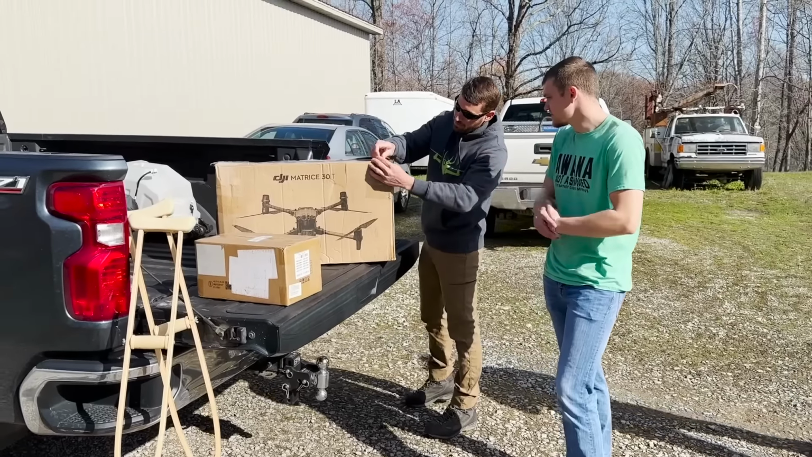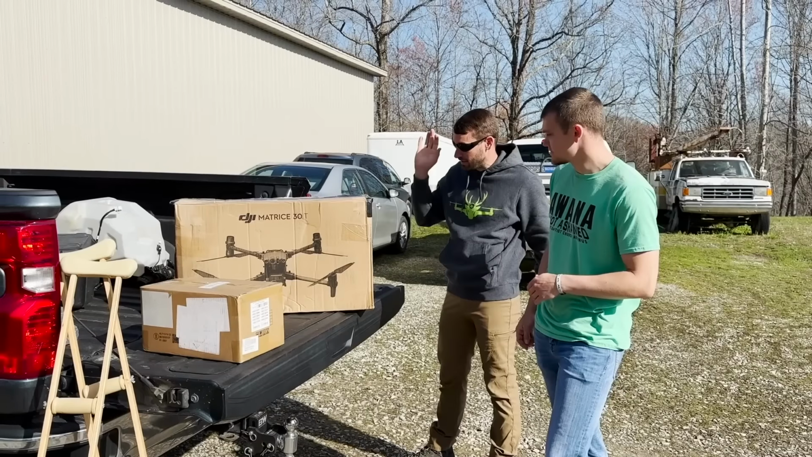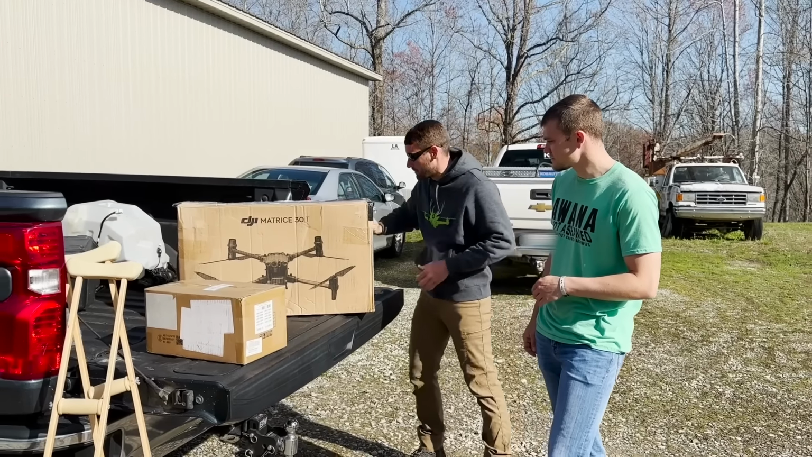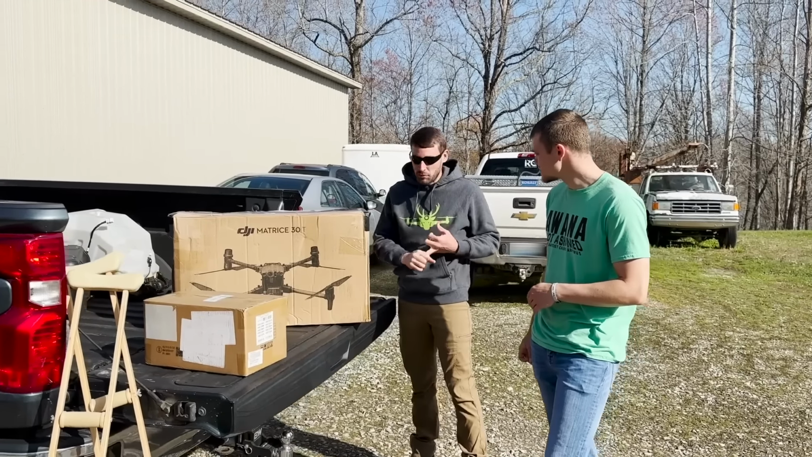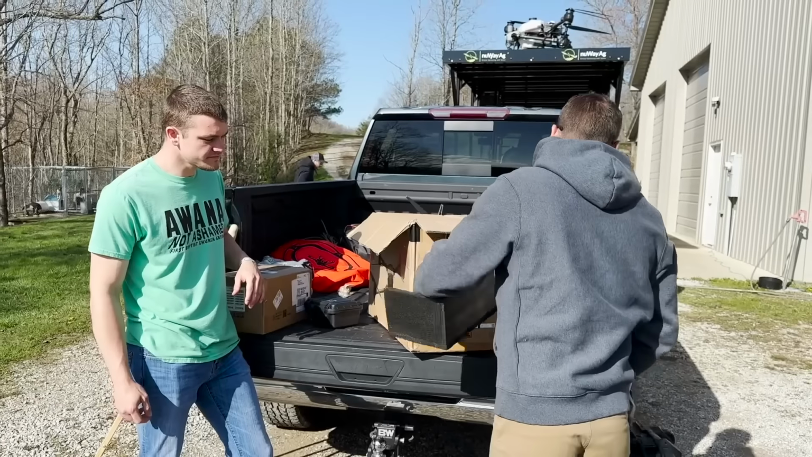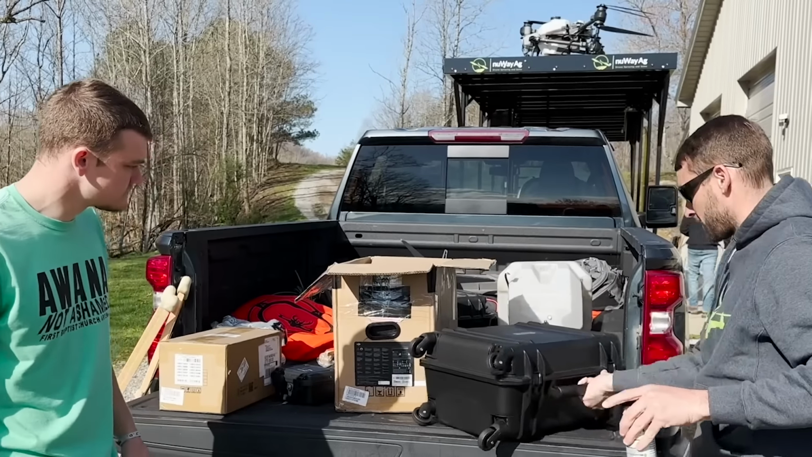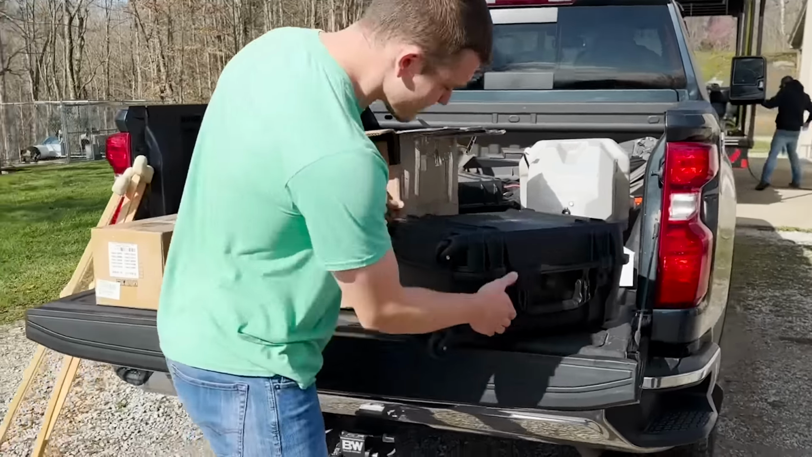All right, what we got here? Yep, this is the Matrice 30T. This is the Drone Deer Recovery Kit. Basically, this is the very best drone if you're going to want to fly in the rain, fly in heavy winds. This thing can do it. Thermal, has 200 times zoom camera. If you're at 400 feet, zoom in, you're going to be able to see what you're trying to look at. Crack that thing open. All right, let's see what we got here.